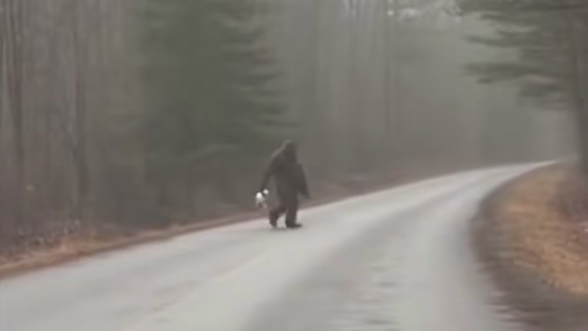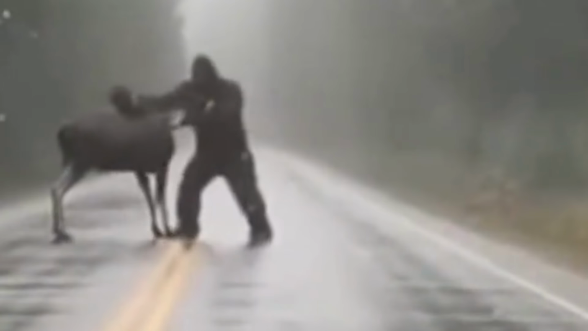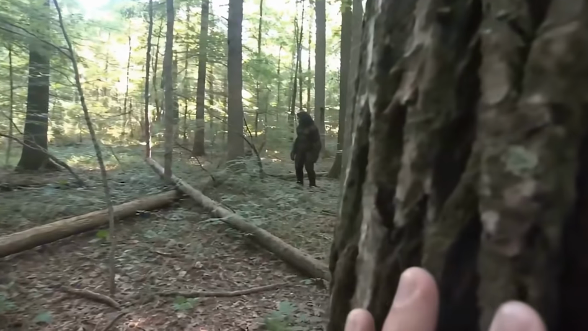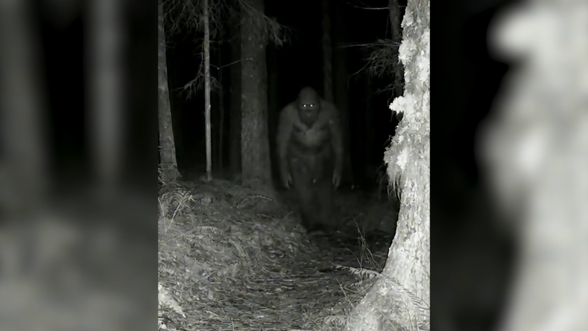A thermal camera captures a mysterious figure creeping through the brush. A large dark shape lurks by the road in a large park in Canada, and one trail cam captures what looks like a massive eye staring straight into the lens. This is more footage that could finally prove Bigfoot exists.